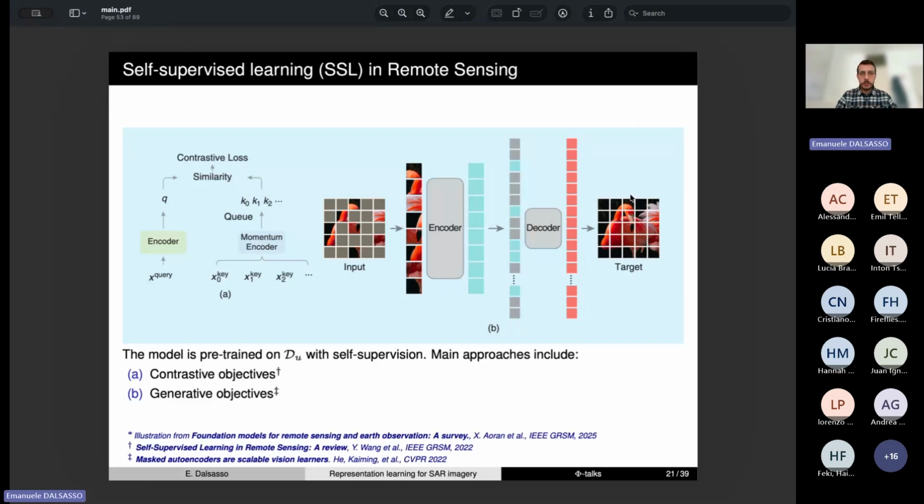There exist two main families of self-supervised learning strategies: contrastive methods or generative methods, such as masked image modeling, which is maybe the one that is mostly employed in modern geospatial foundation models.